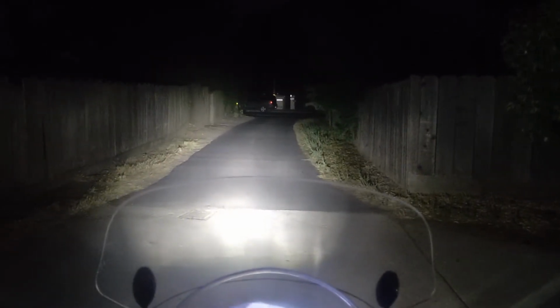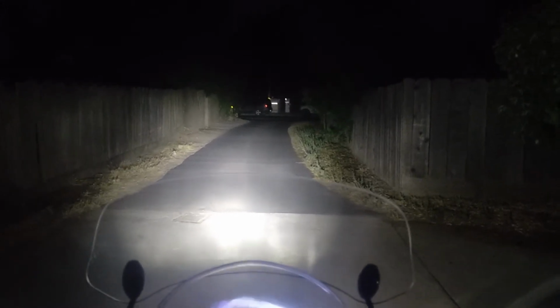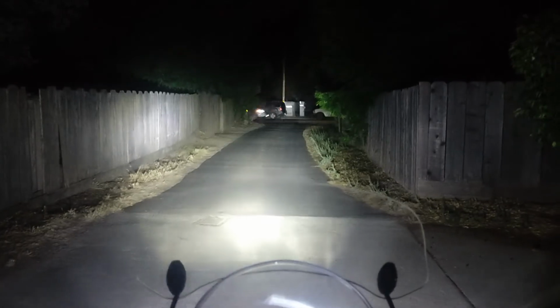Right now you can see it goes all the way to the end of the driveway. Okay, I mean even beyond it. Okay, now I'm going to add my auxiliary lights, this switch. Okay, oh, that was just a flood.